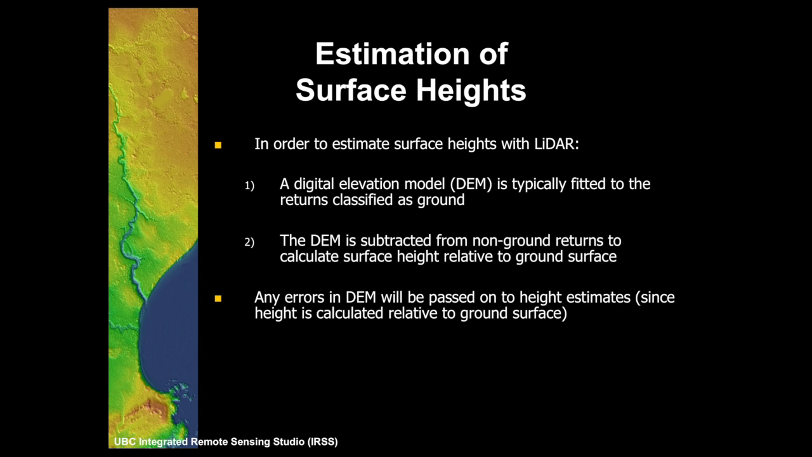So what we try to do is we look for the bottom hit, the last hit that we get from every pulse. So if we're lucky, that last pulse is the ground. So it'd be a very big singular response that comes back, and maybe there was only one. That would indicate to us that we've hit bare ground with nothing in the way.